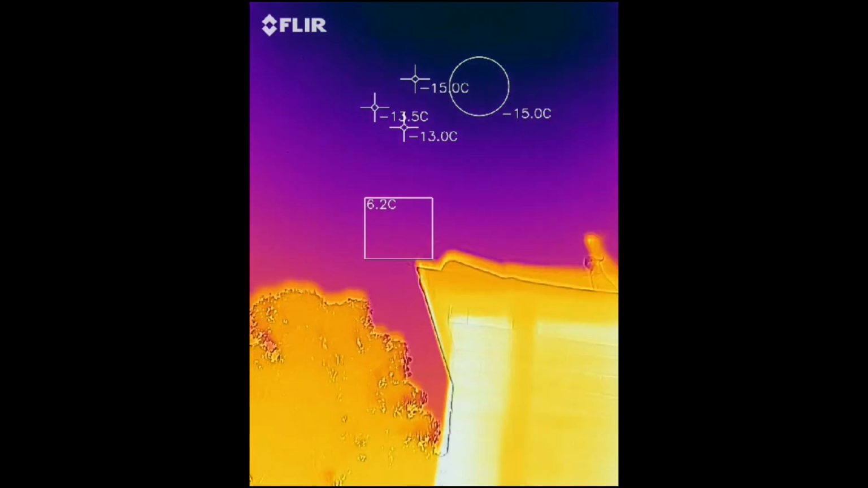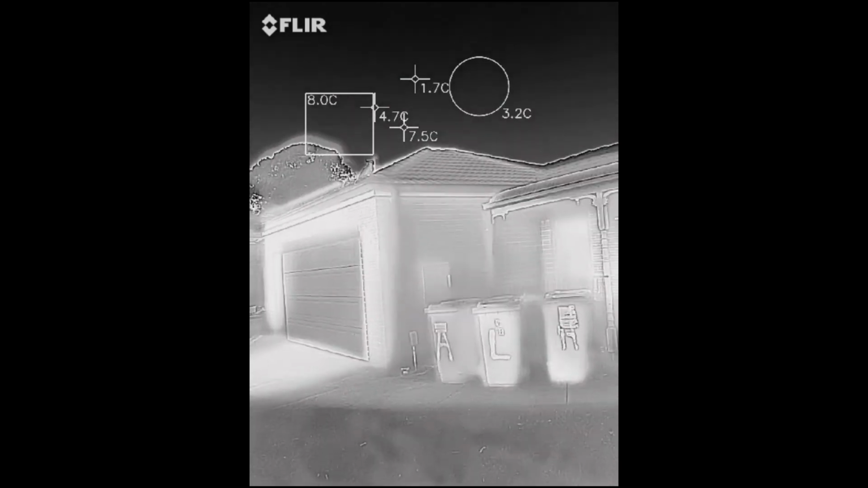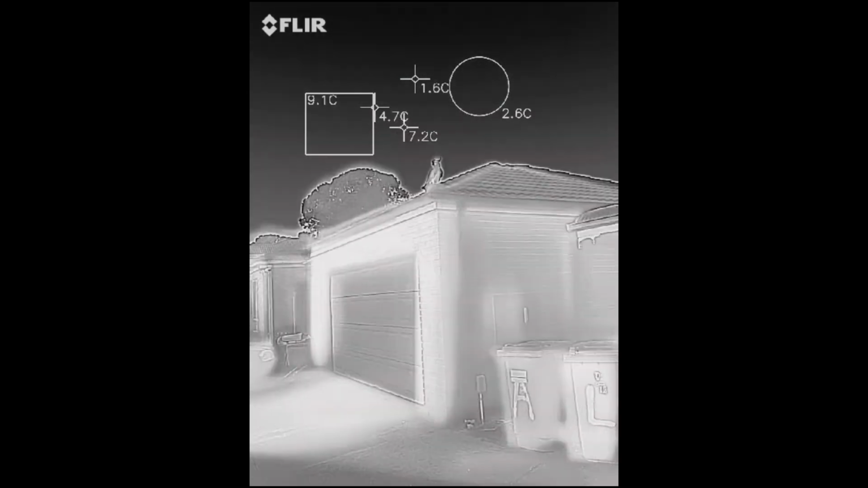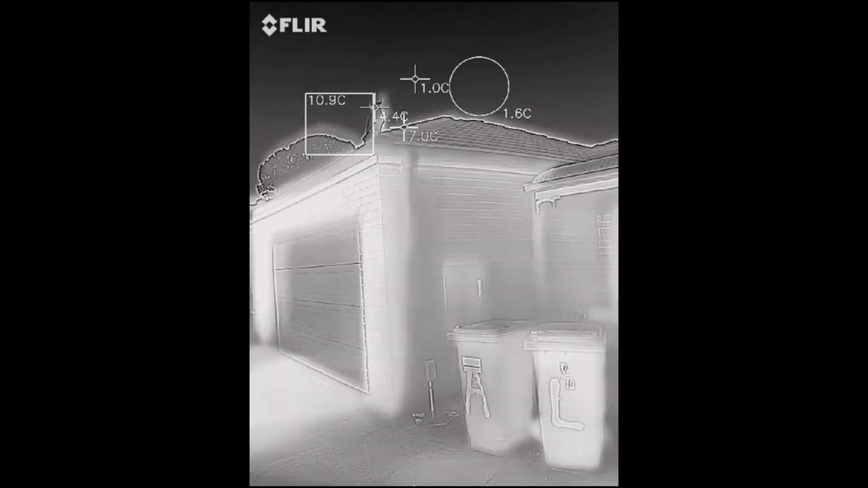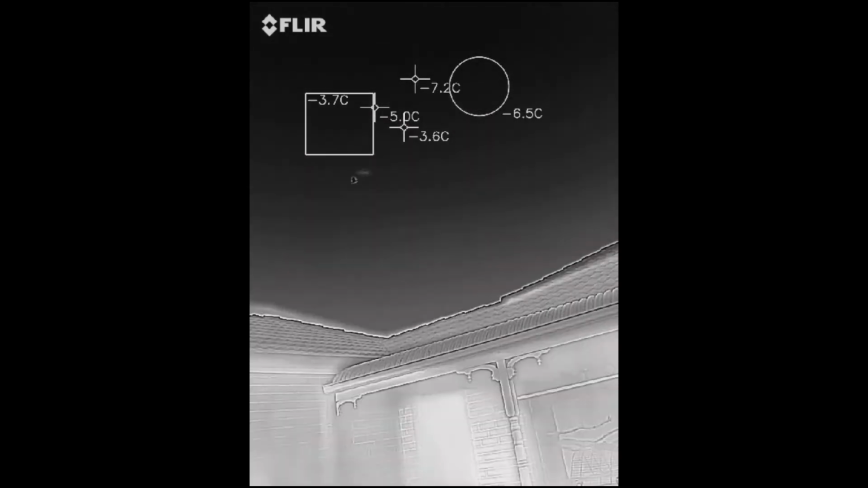Chicken Holio. You get down here and show me your portfolio, Chicken Holio. Holy shit. What the fuck? Look at that bird. Oh my god, it's got a string hanging from it.